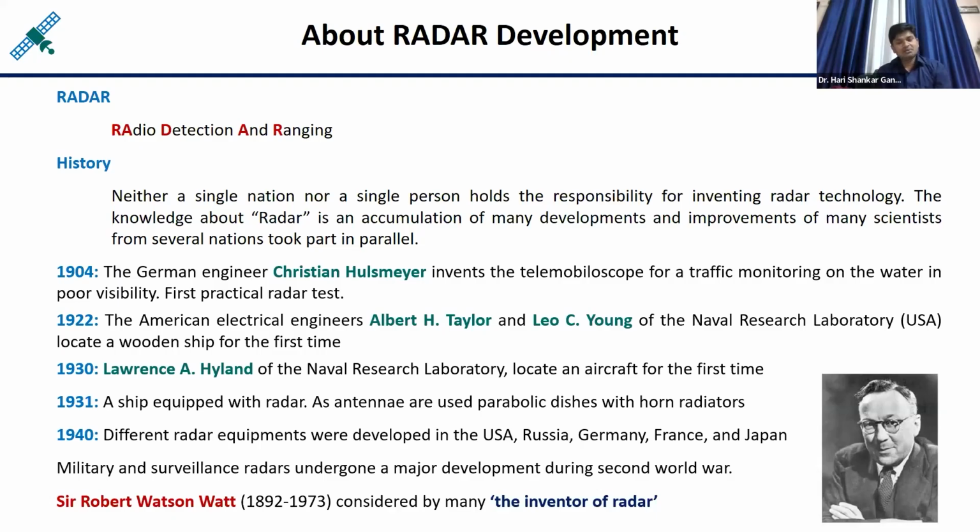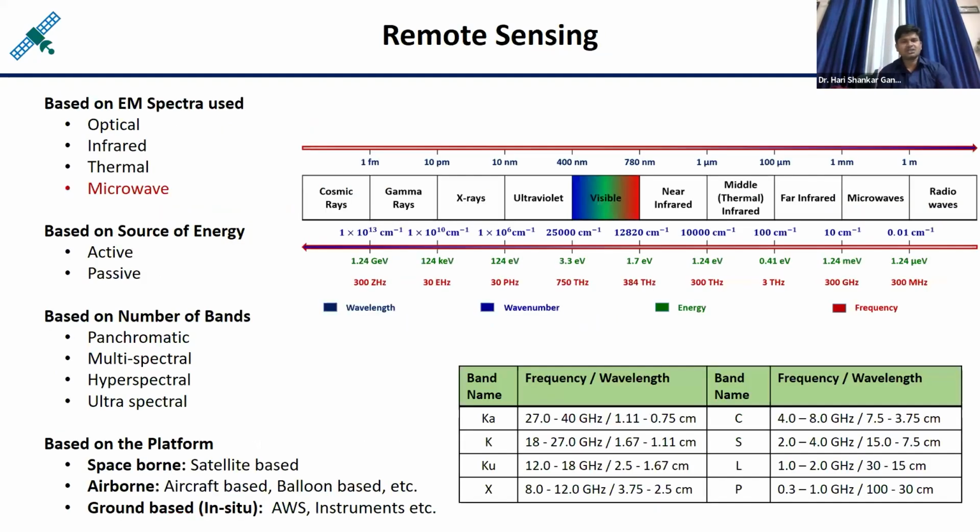But here we will use radar for remote sensing purposes. You might be aware of remote sensing, because if you come to the basics of remote sensing, the name suggests remote and sensing. There are two terms only. Remote means this is not a TV remote. Remote means a distance, and sensing is a process done by a device called a sensor.